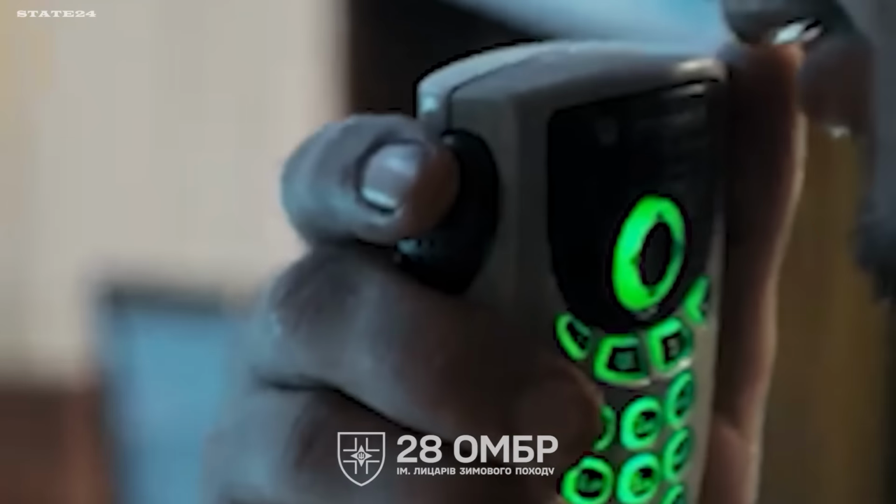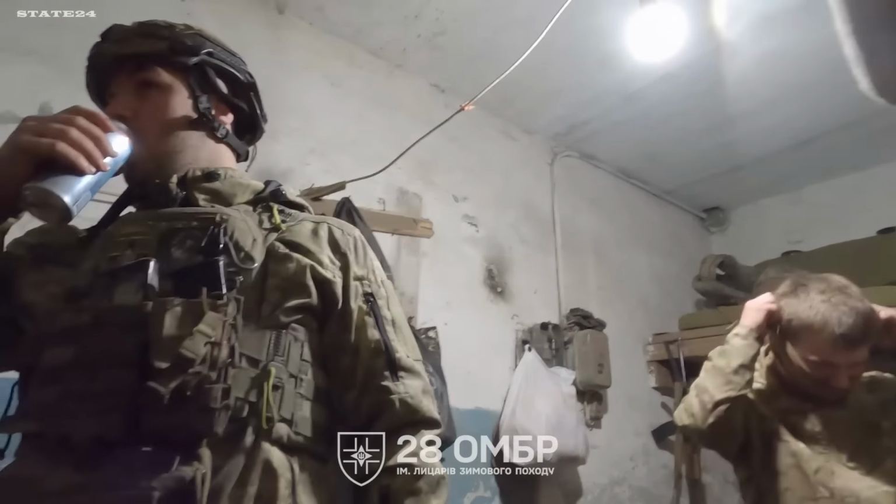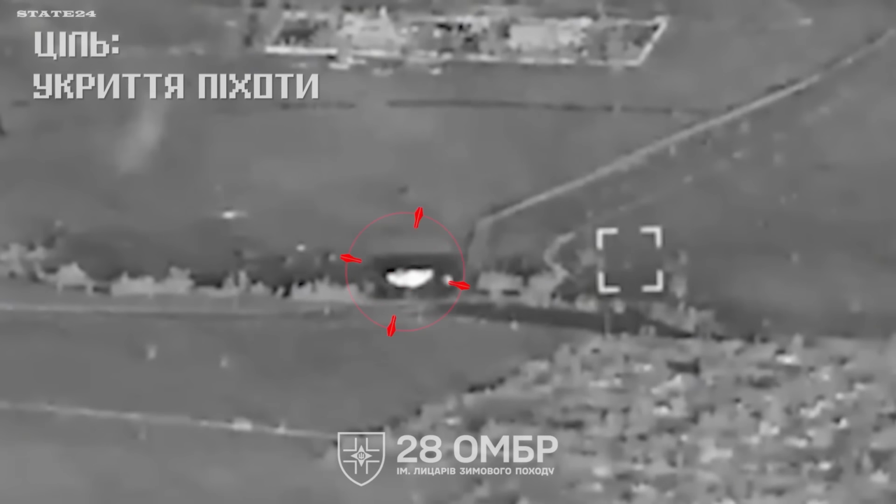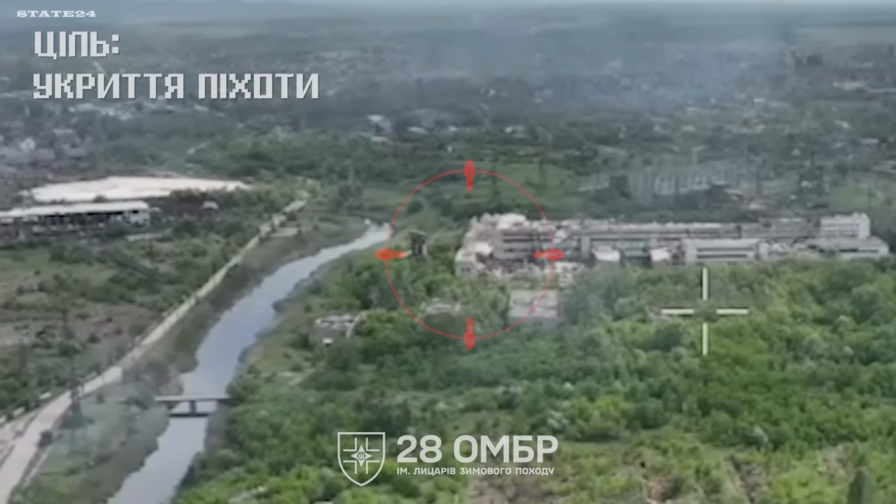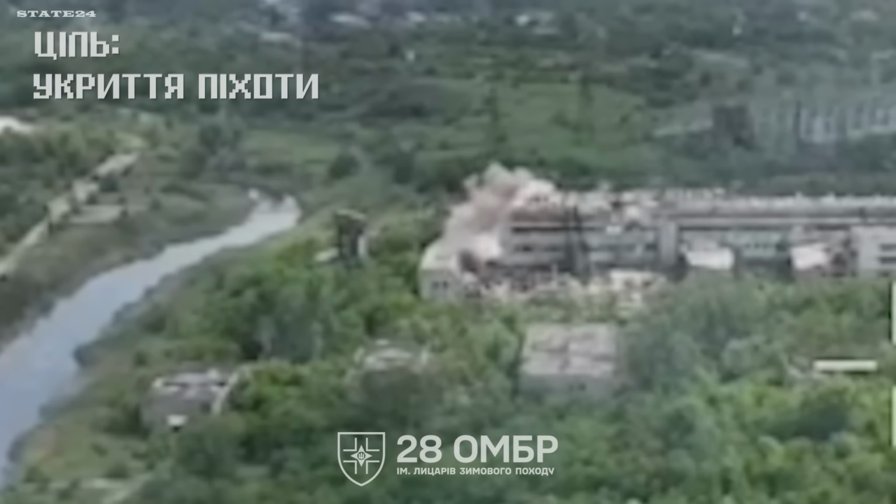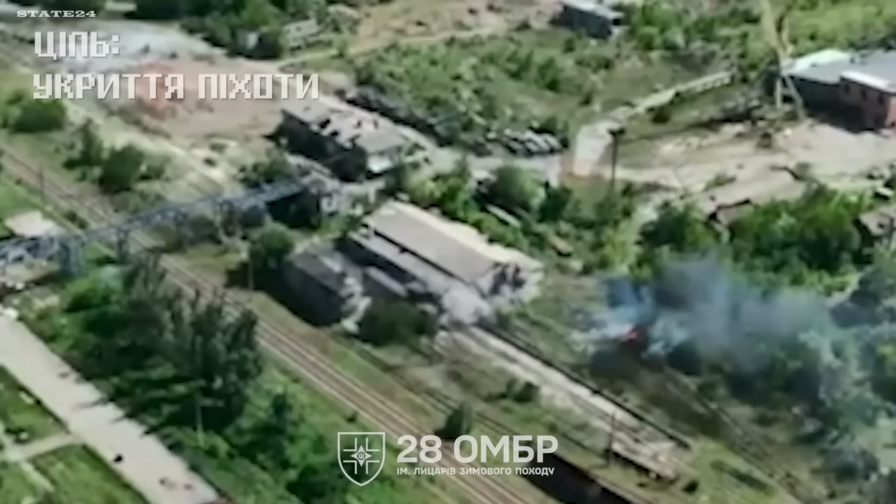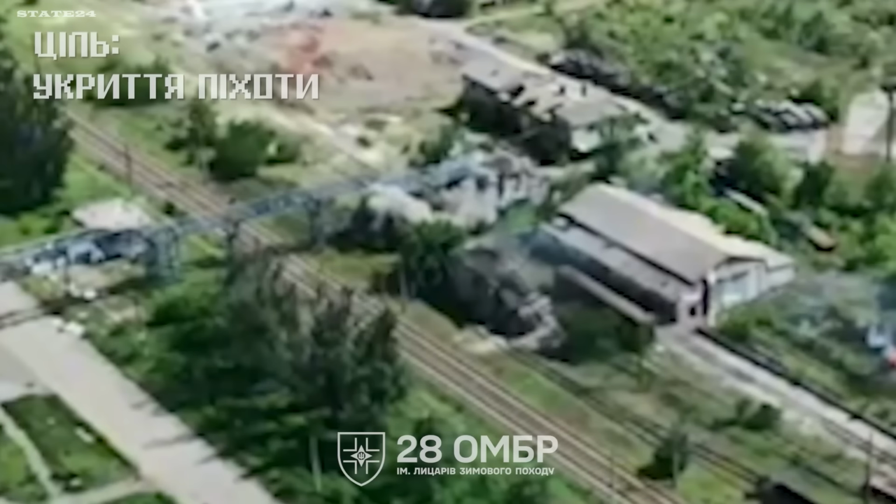Kostiantynivka, Donetsk Oblast. Russian infantry that had pushed deep into the city using industrial buildings as fortified positions. Ukraine's 28th Mechanized Brigade artillery targeting them directly. Industrial structures, thick walls, multiple floors, designed to withstand decades of use, don't hold up against precision artillery fire. Building after building, position after position.